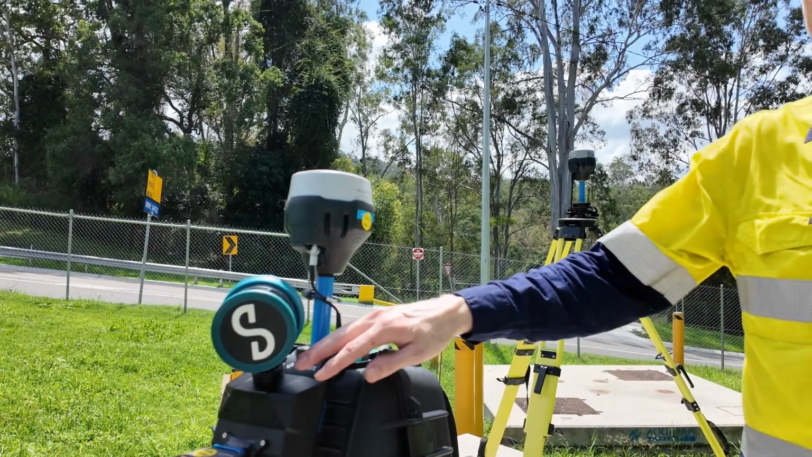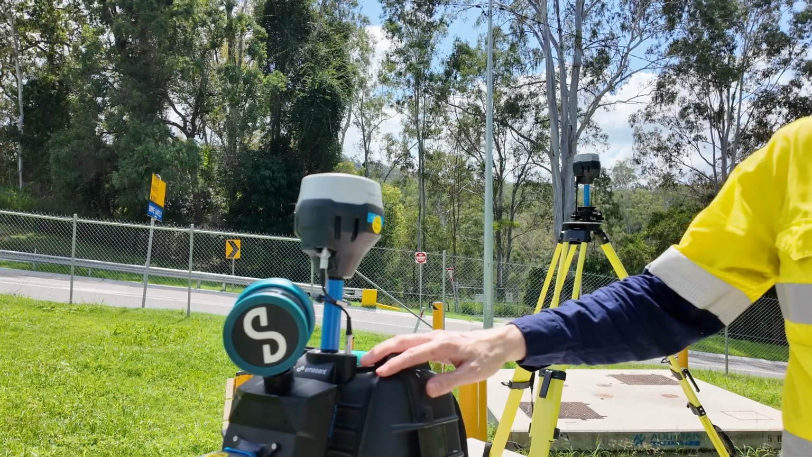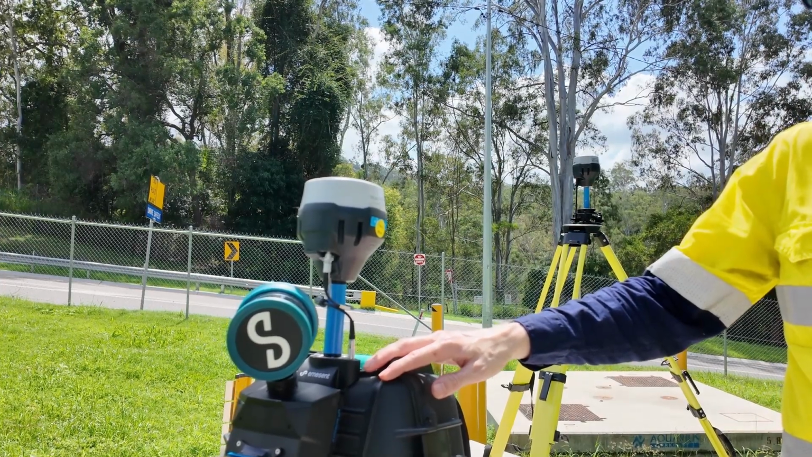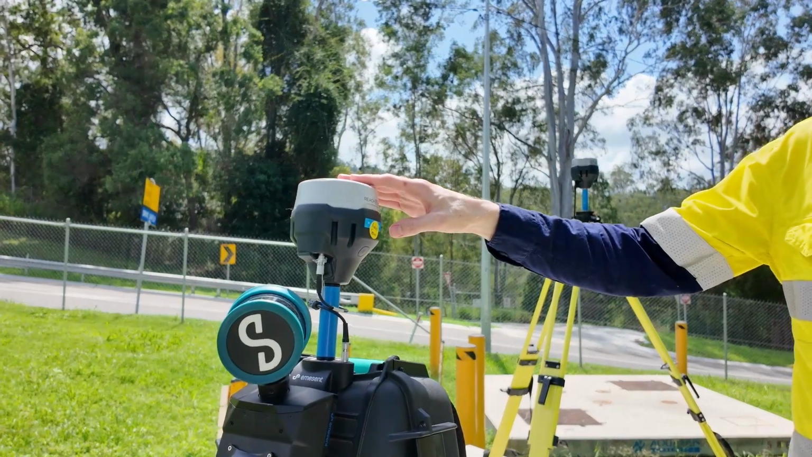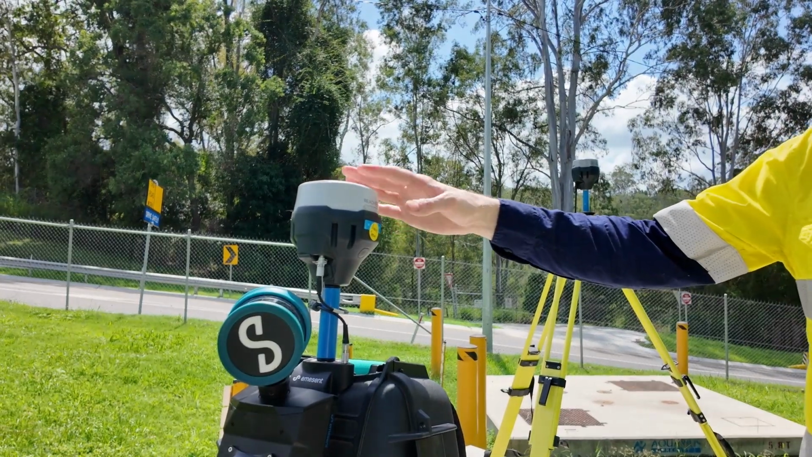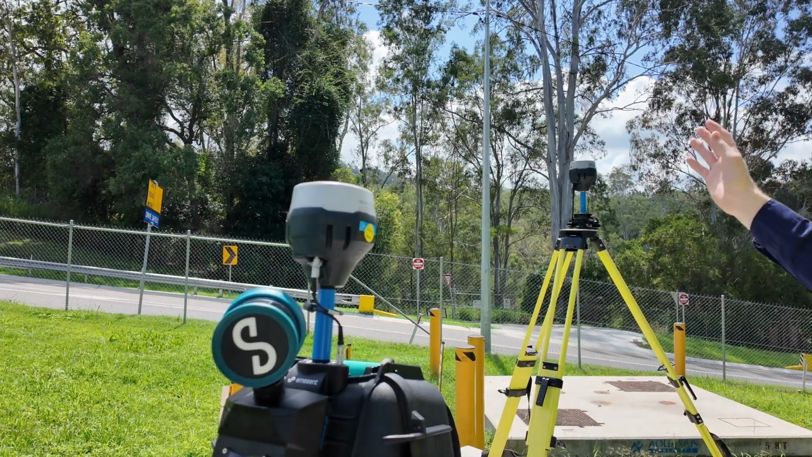To use PPK, you'll need your Hovermap STX paired with either the backpack RTK kit or the vehicle RTK kit, and you'll need a supported GNSS receiver. We're using the Emesent RS2 Plus as a rover on the backpack, and we're using the RS3 on the base, which is set up over a known coordinate.